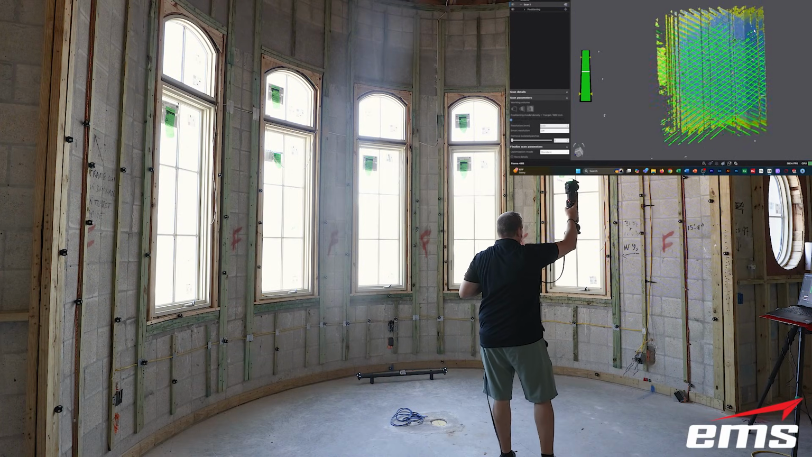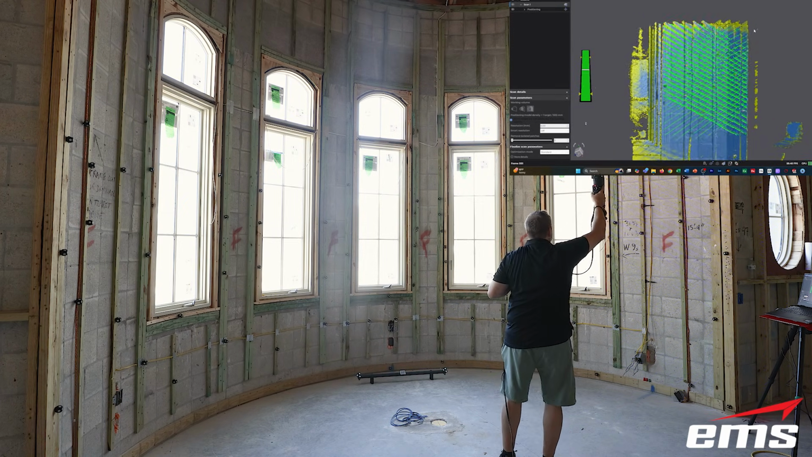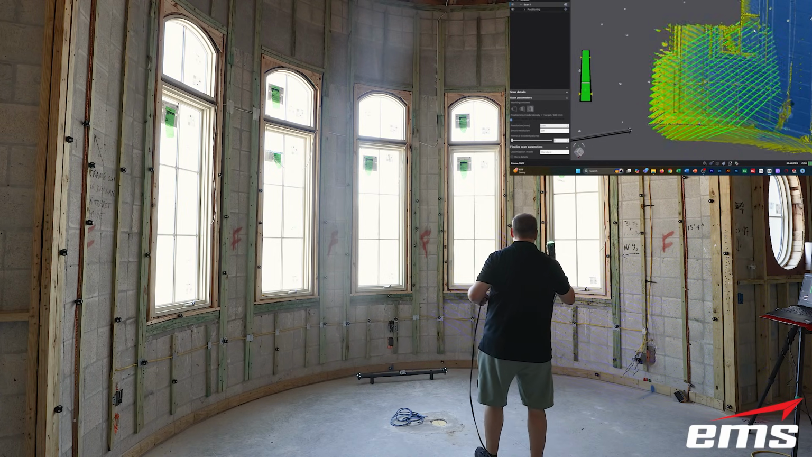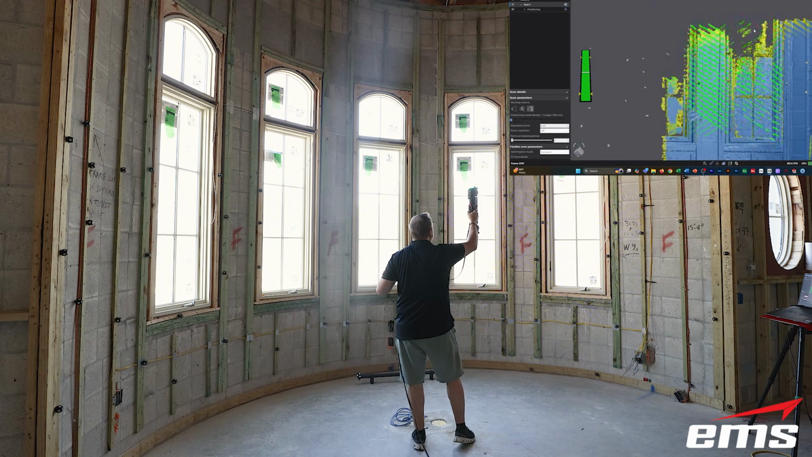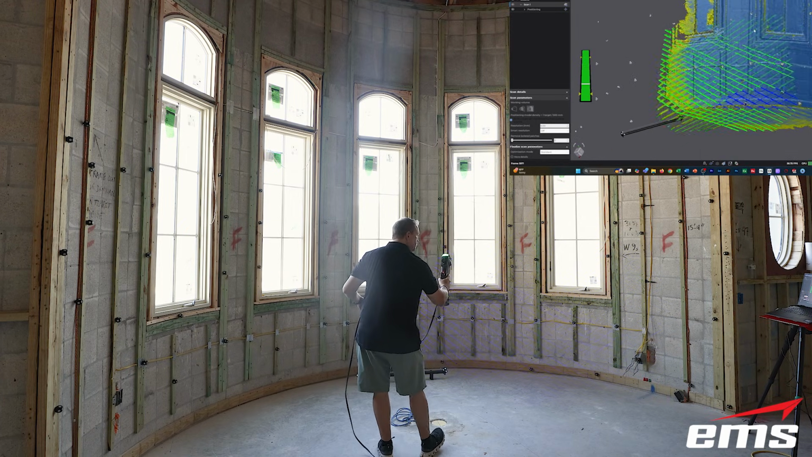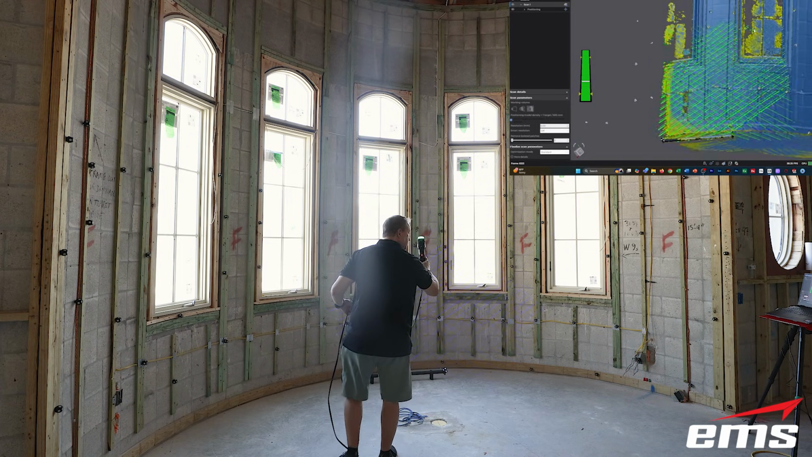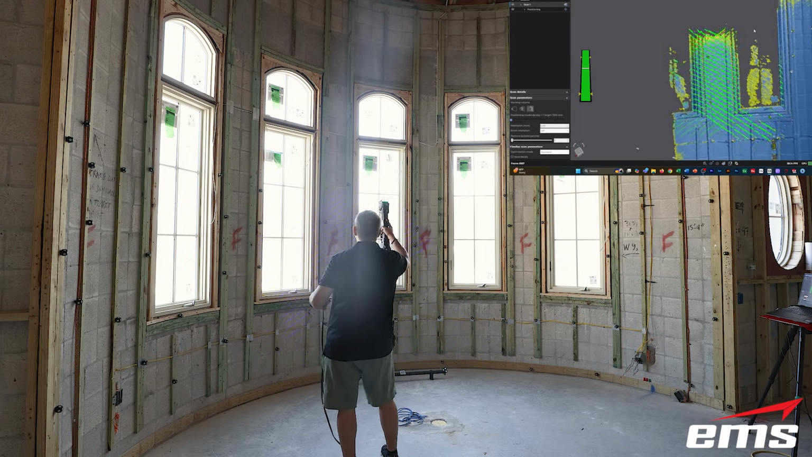Custom built-in shelving is a popular feature in luxury homes, but one homeowner wanted something truly unique, a curved bookshelf that perfectly followed the round walls of a feature room in their new home. Traditionally, this kind of project would require extensive hand measuring and painstaking manual cutting to ensure proper fit. Instead, EMS was brought in to streamline the process using advanced 3D scanning technology.